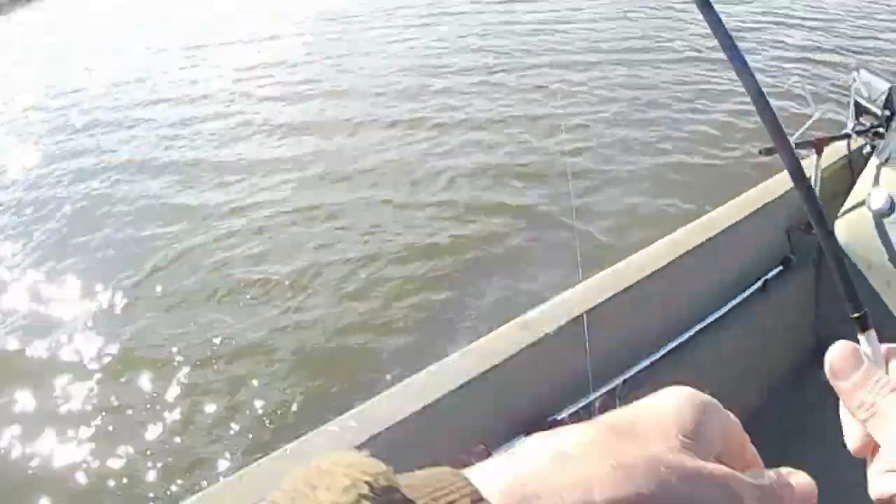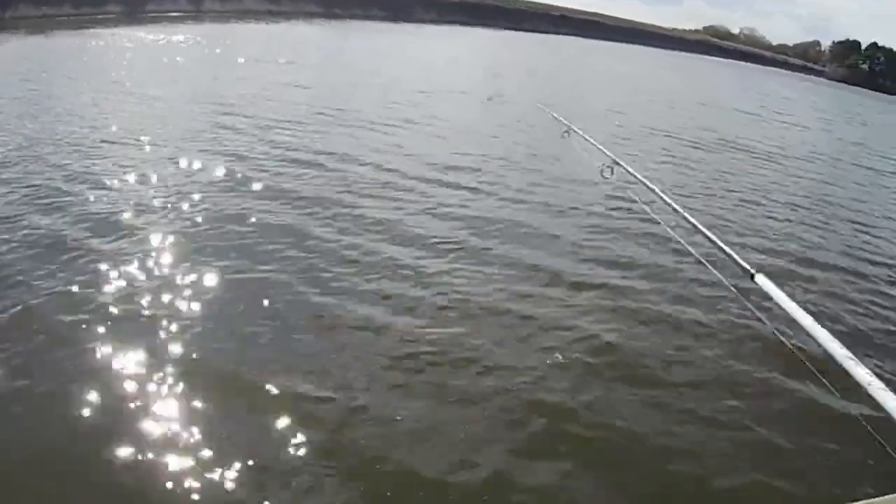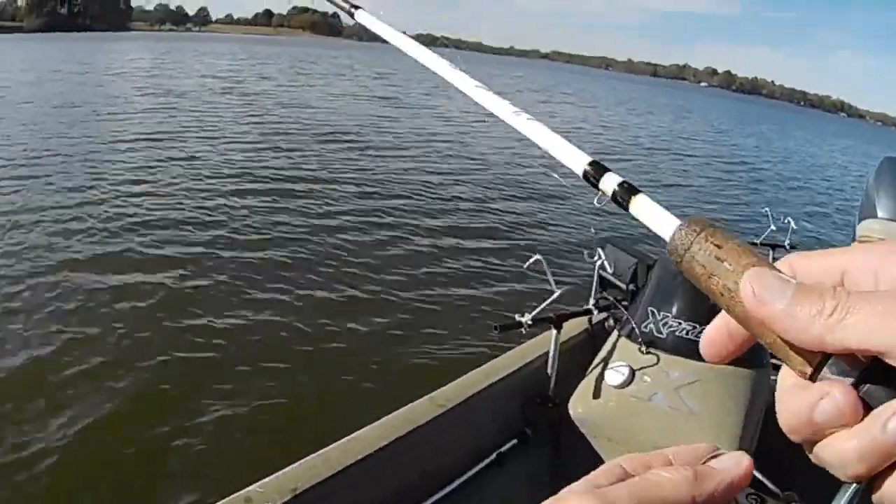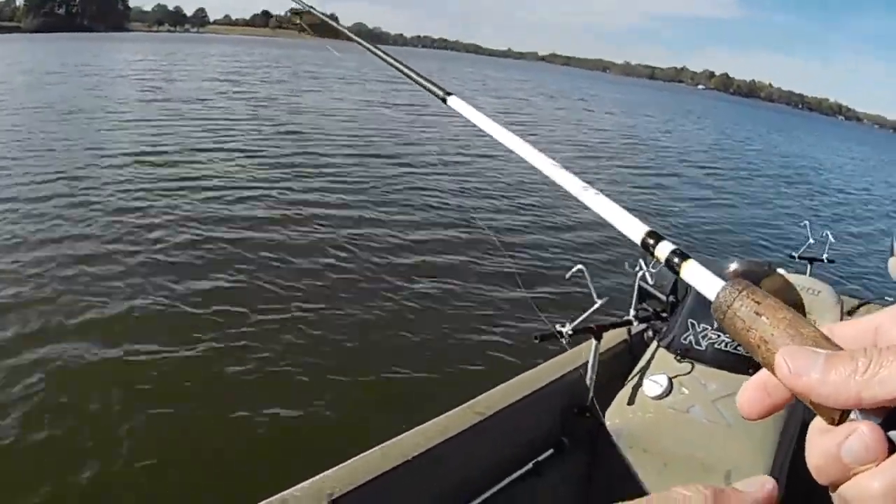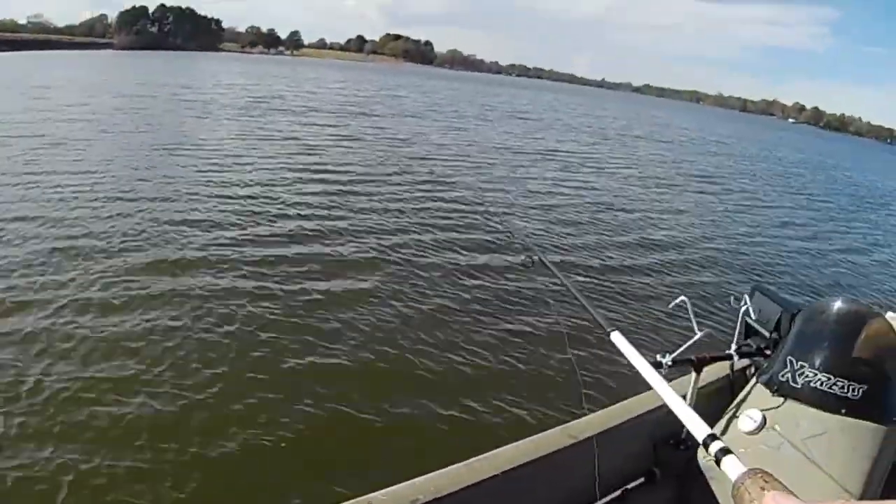What I'm doing, actually, is the old creek of this lake goes up through this area and goes out the dam where they have a little spillway type area. I don't know where it's at because I don't have my electronics, but I remember it was in this area.